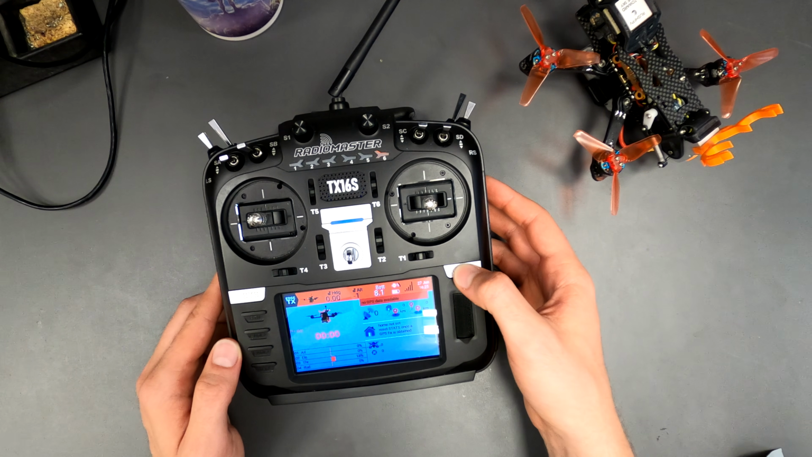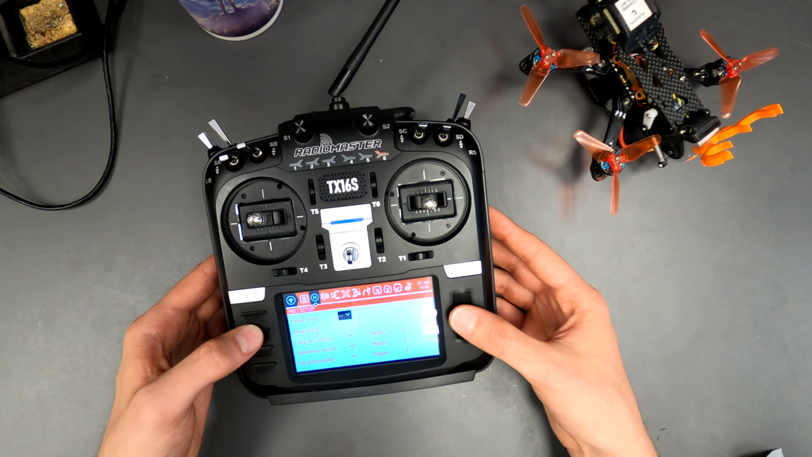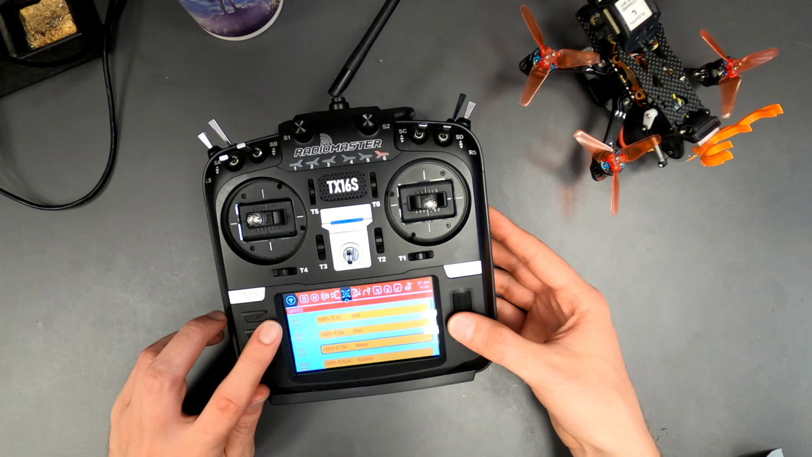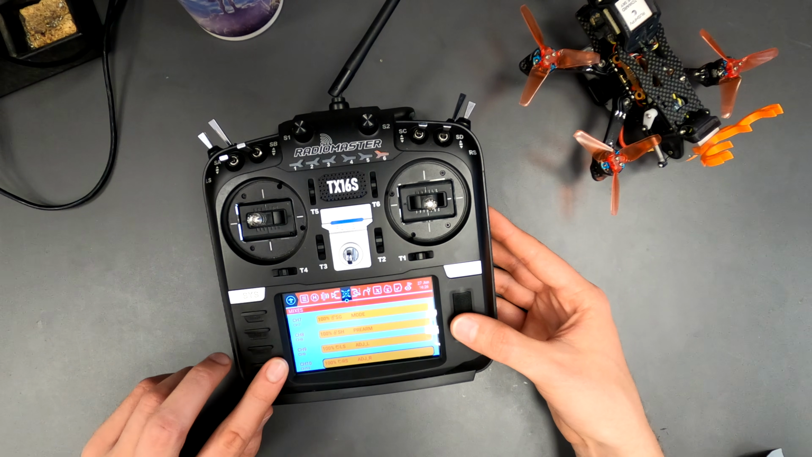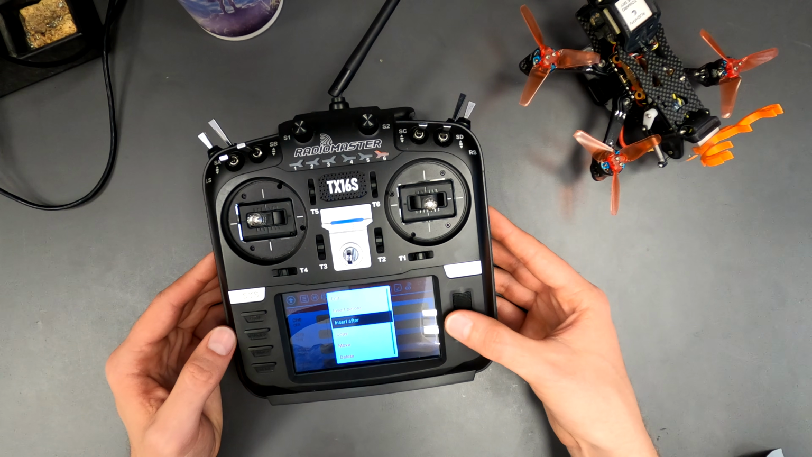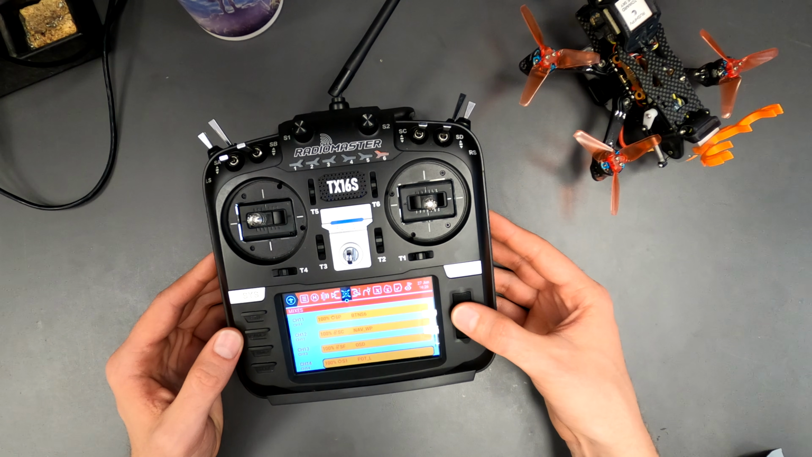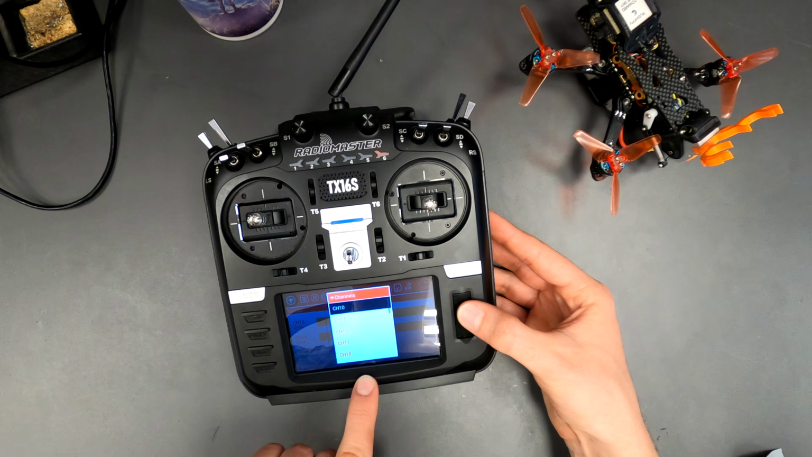To set up the radio, go to the Mixes tab of your model. We use the pre-arm on channel 8 for switching between the thermal profiles and channel 9 and channel 10 for the adjustable parameters. So let's delete one to show you how they can be added. Scroll down to the plus and add a new channel. We take channel 10.